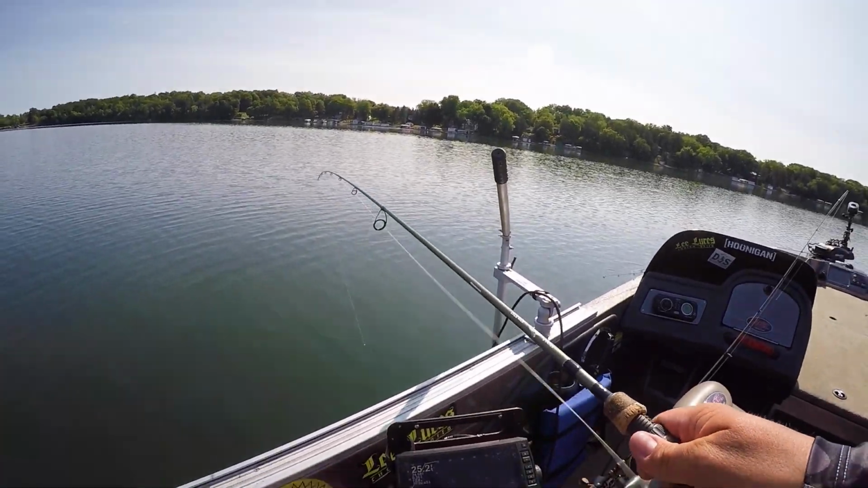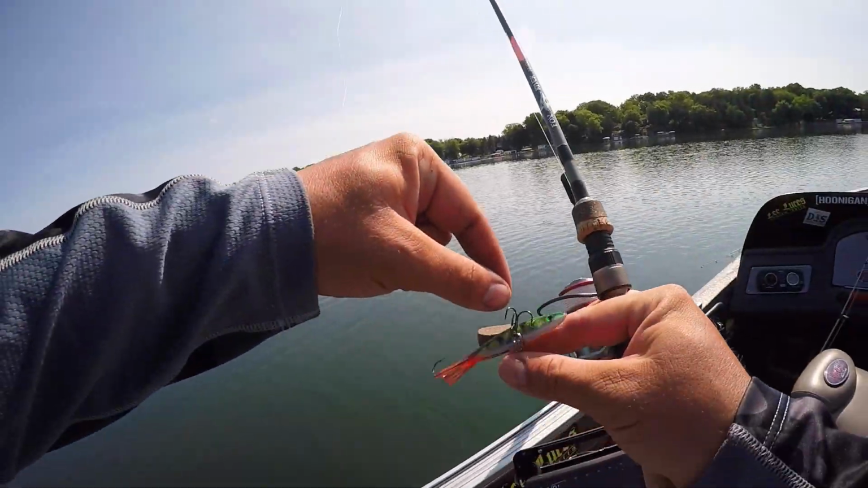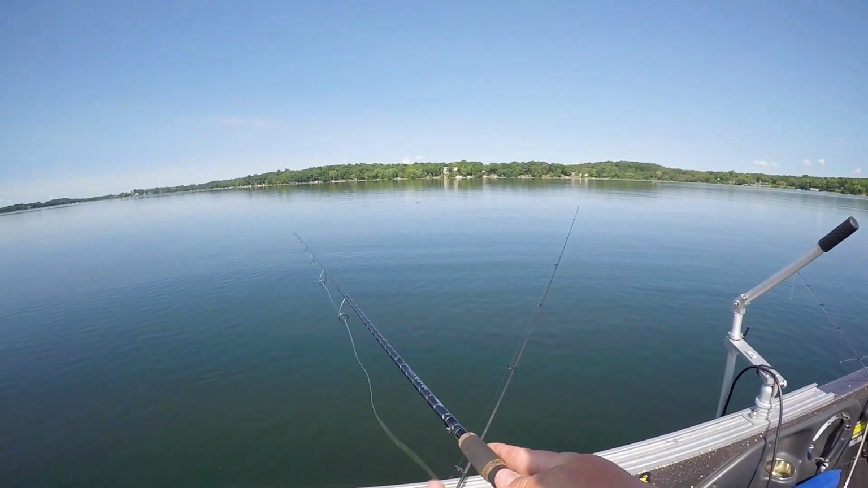Guys, these are bass. How wild is that? Ah, my bait got fouled. Dang it. There they are. They're on top. See them making wakes over here? They're on top.